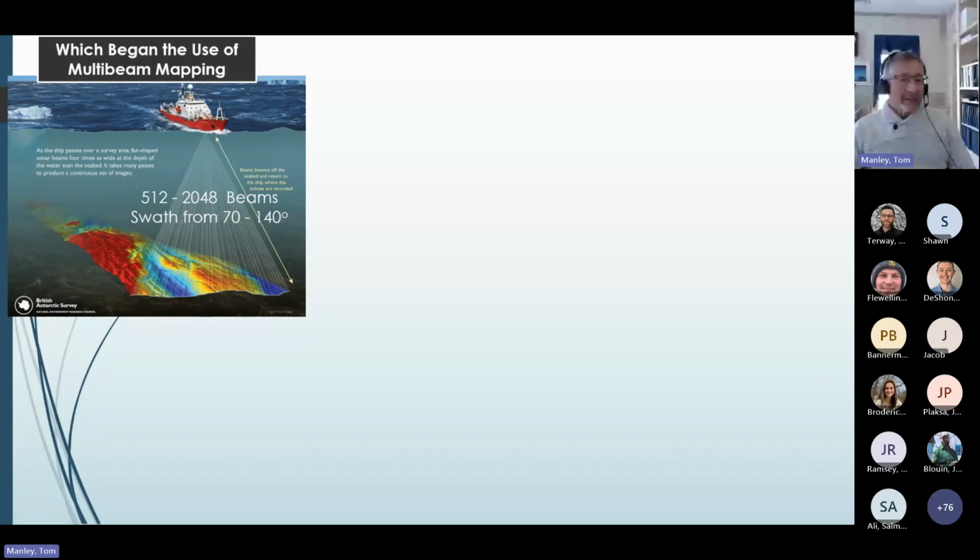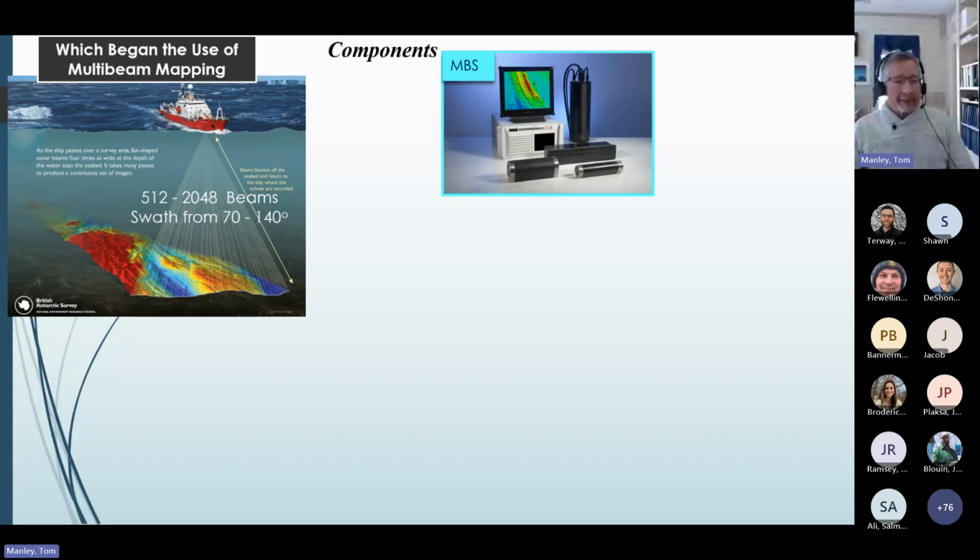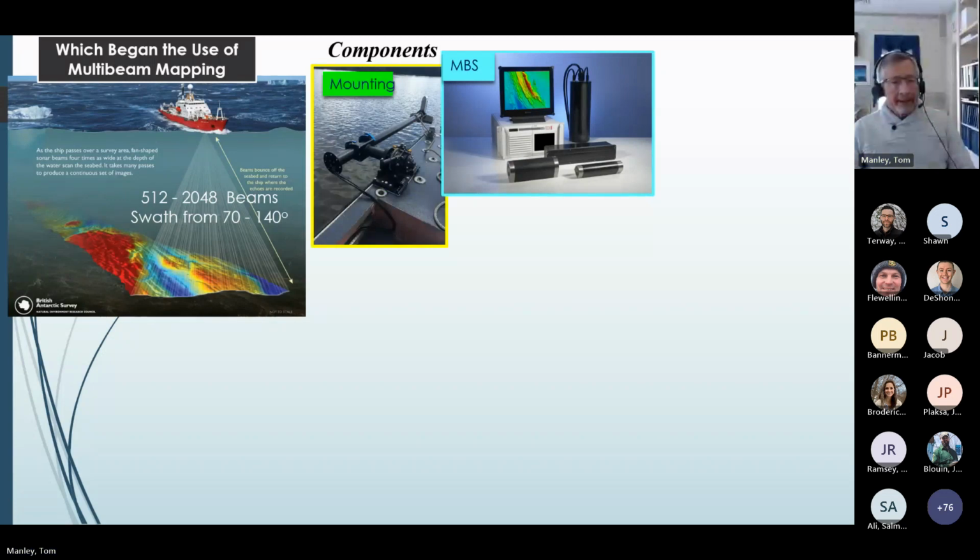The lateral swath range is highly dependent on depth, but can also be controlled by the operator from 70 to 140 degrees, depending on the circumstances. The components of the multi-beam system are the very expensive multi-beam itself, the mounting bracket that must be rigidly attached to the vessel. It is this unit that holds the multi-beam sensors. I will also add that these types of systems cannot wobble or vibrate while the ship is underway, and sometimes it's a very difficult solution to obtain.